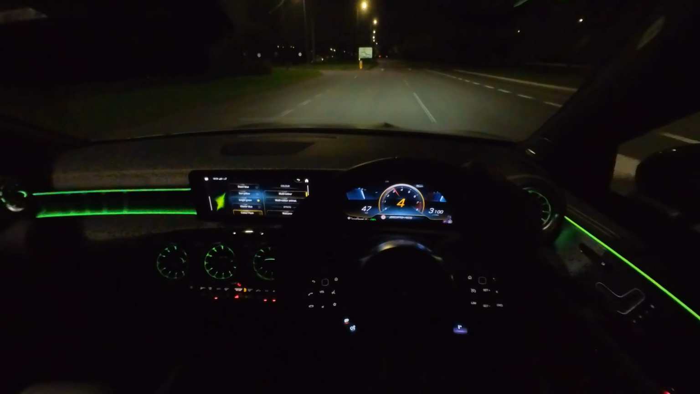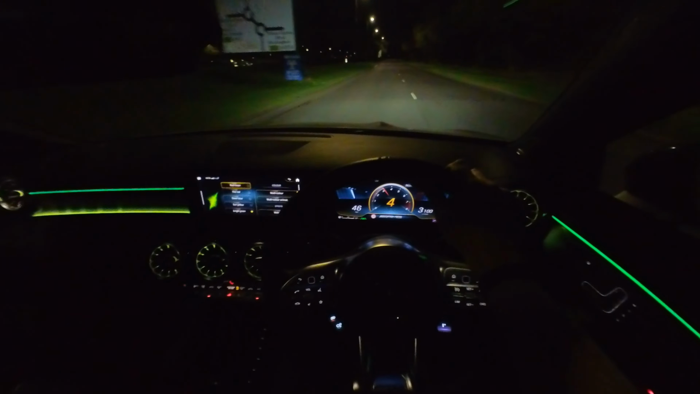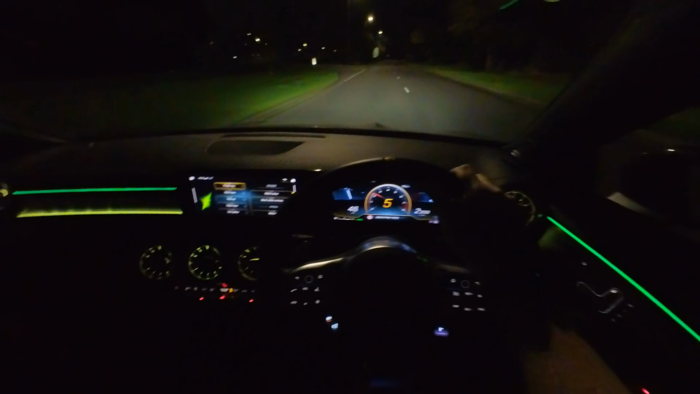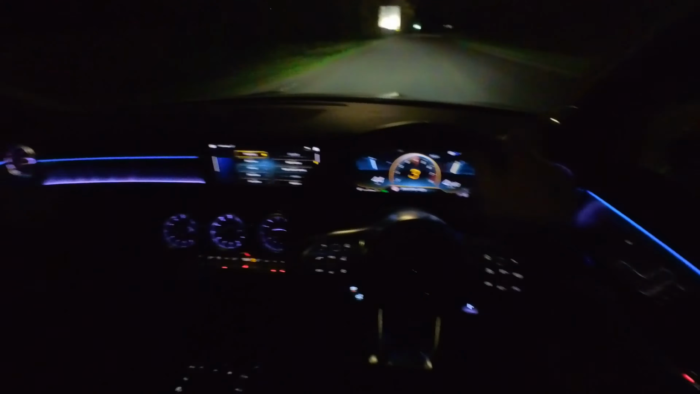Let's go color flash. That's probably all the colors. So you can have all the colors. Let's go back up. Let's do purple sky. Love a bit of blue and purple. Yeah, we can go left here. Lots of traffic and cars and lorries about. Probably shouldn't have come down this way. Go down here.